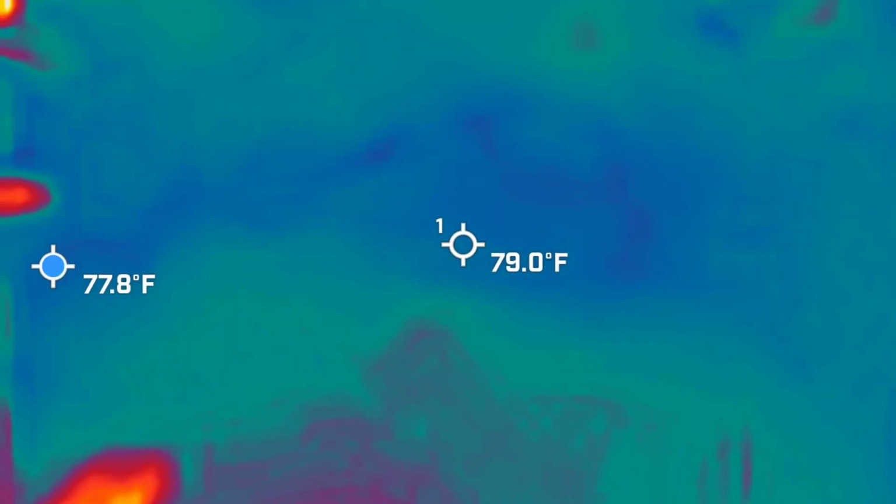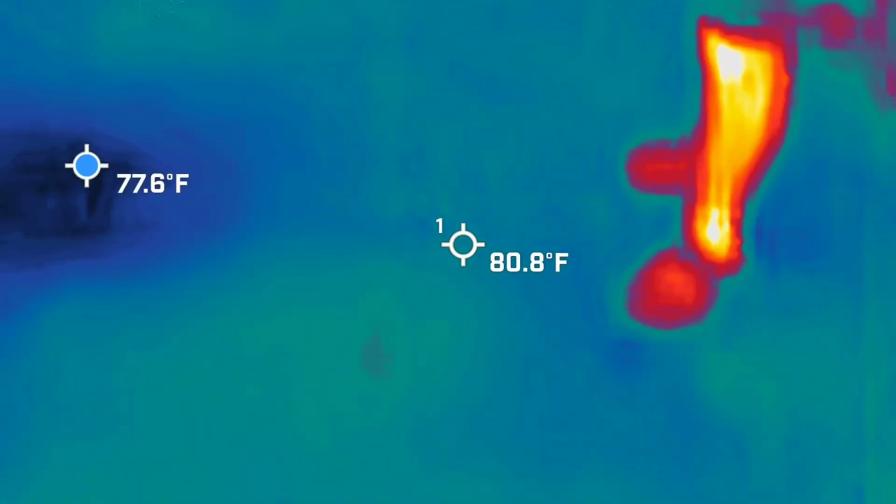So baseline for EMF is going to be 2.5 in this location, and then we're going to escalate it. So if you get something above a 2.5, if you get a 5 after that, that's your new baseline. I don't want to have a whole notebook full of numbers.